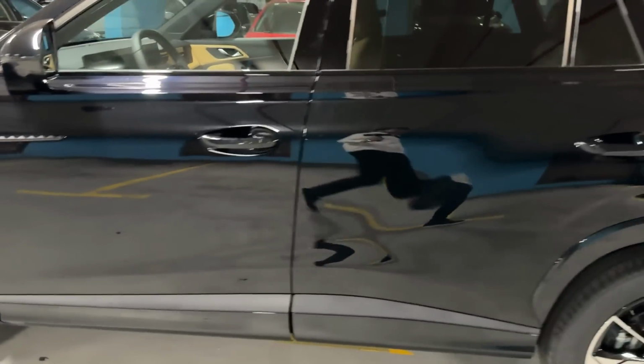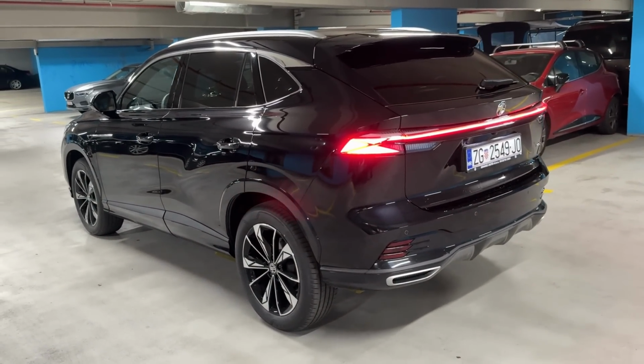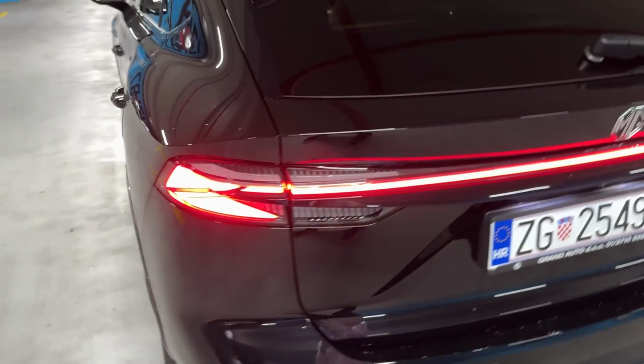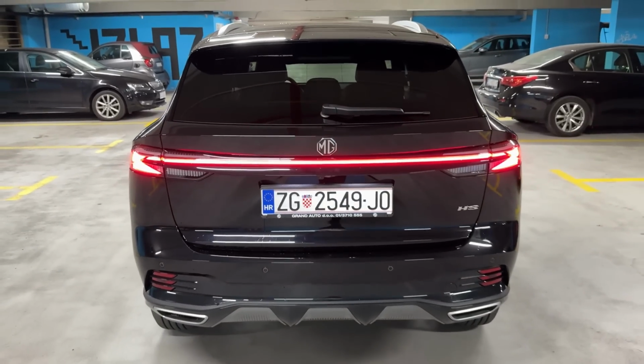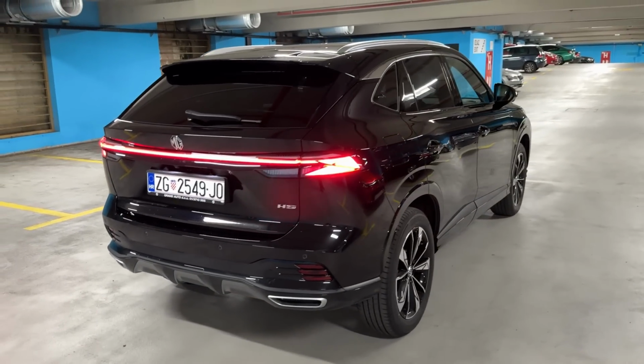And now let me show you the rear of the car. Look how cool this looks. Such a strong appearance on the road. The X shape here for the lighting signature, and then the connected taillights. Really nice and elegant look, but also very sporty as well.